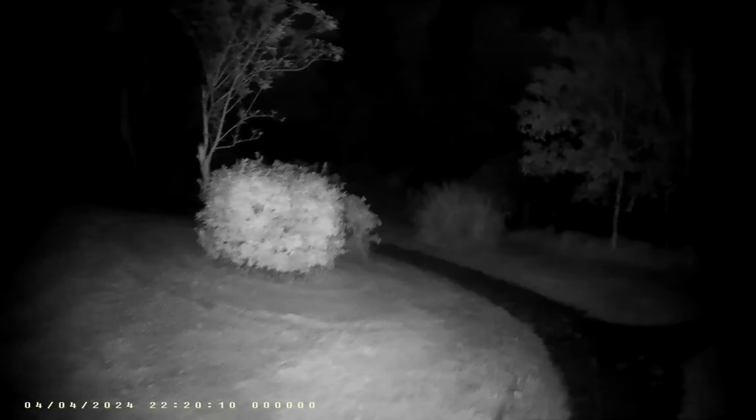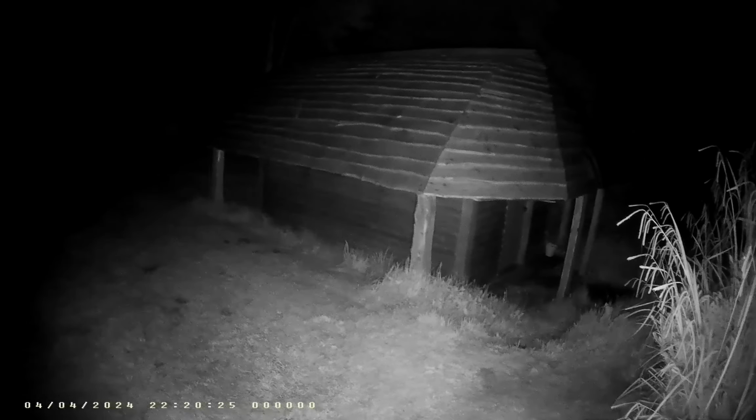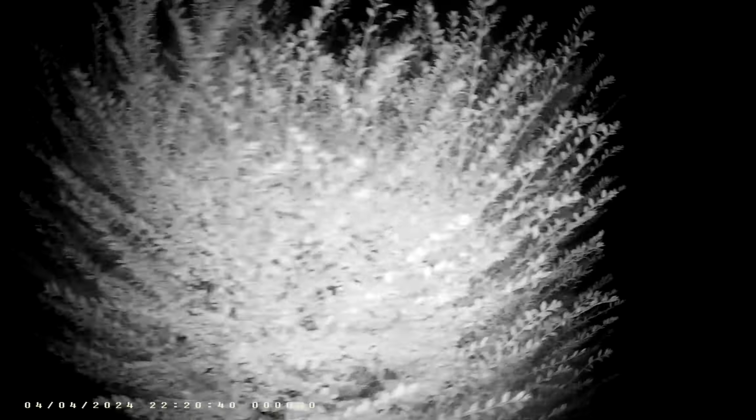This was a thatched building down here, and they're taking the thatch off because it was rotten, and they put a wooden roof on instead. Now, I don't know how long that will last, because we're in a wet climate. There are wooden houses in America with wooden slates and stuff, but in more drier regions of America.